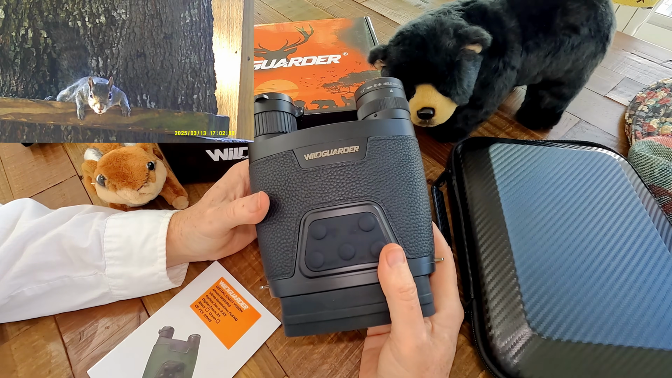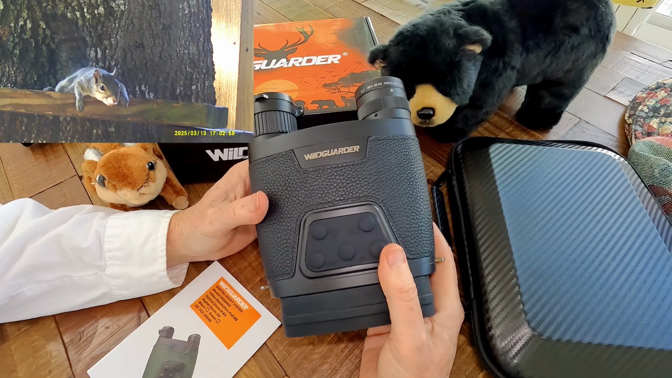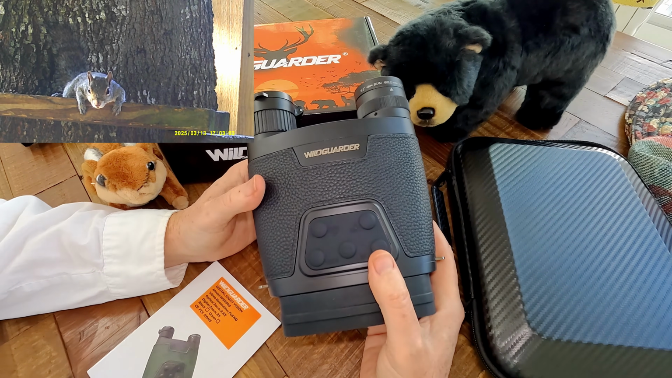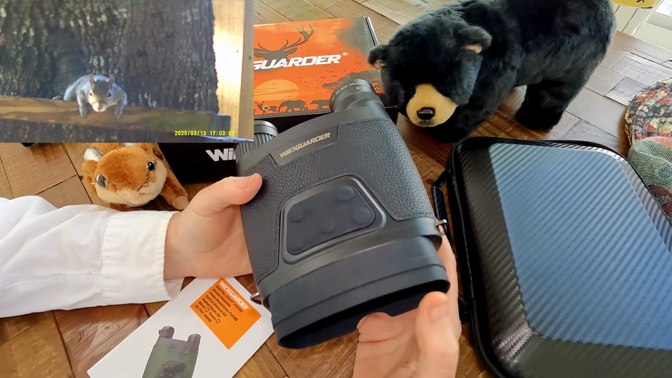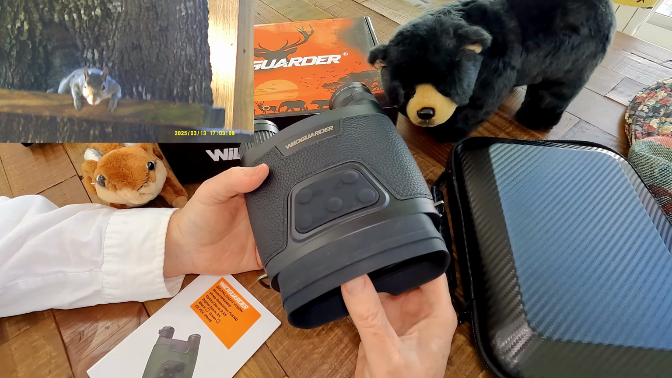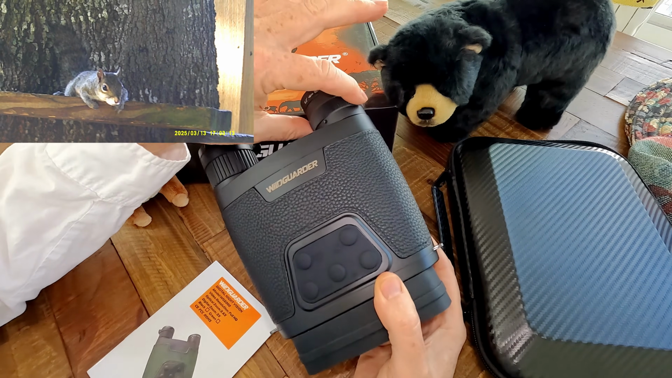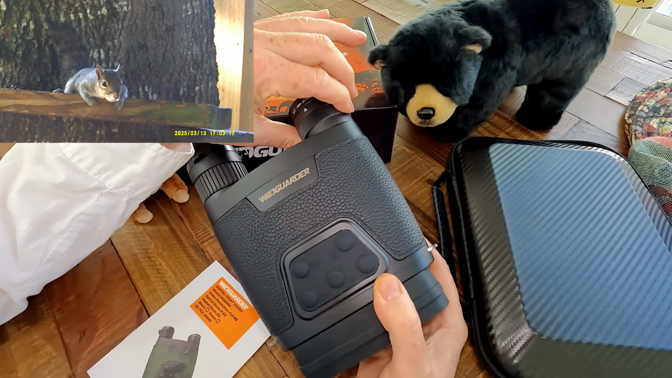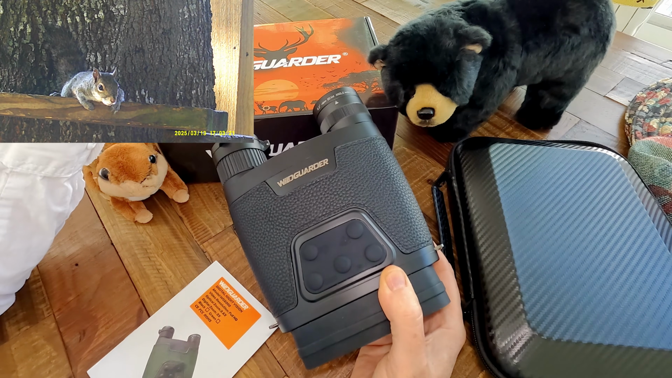To summarize my experience with the Wildguarder digital night vision model WG6000 night vision binoculars, I really enjoyed them. They have good quality results, especially with the video, which I'm interested in. A very bright, easy to see screen, easy to focus, really good optics. And also, as you zoom in, you have the ability to adjust the width and intensity of your IR levels to make the IR really pop at longer range at night.